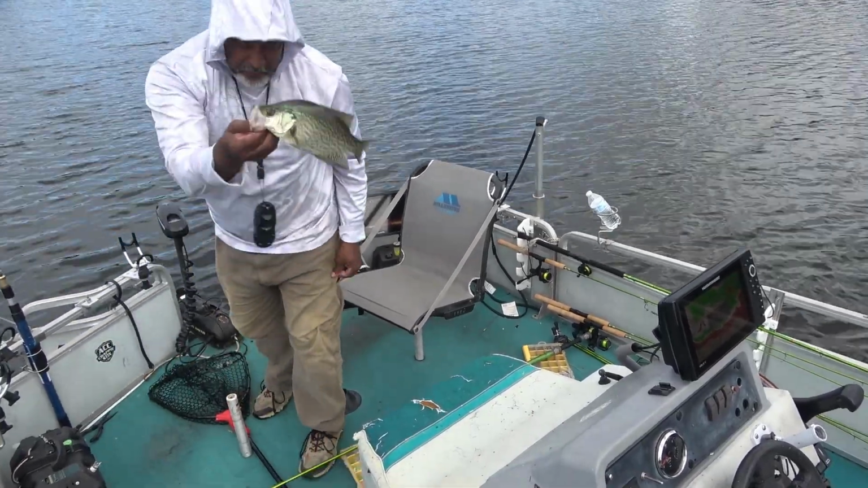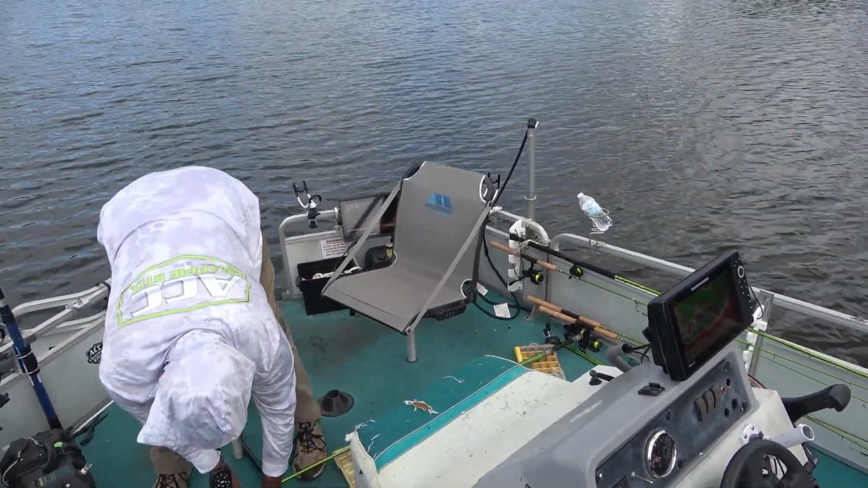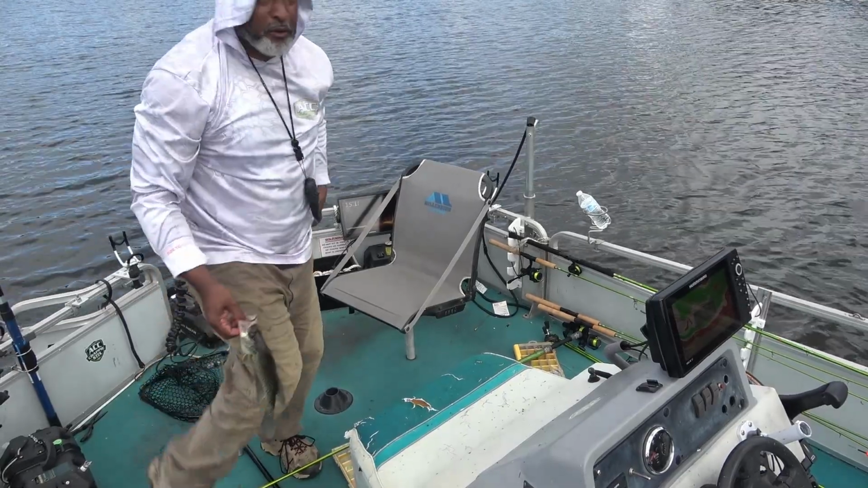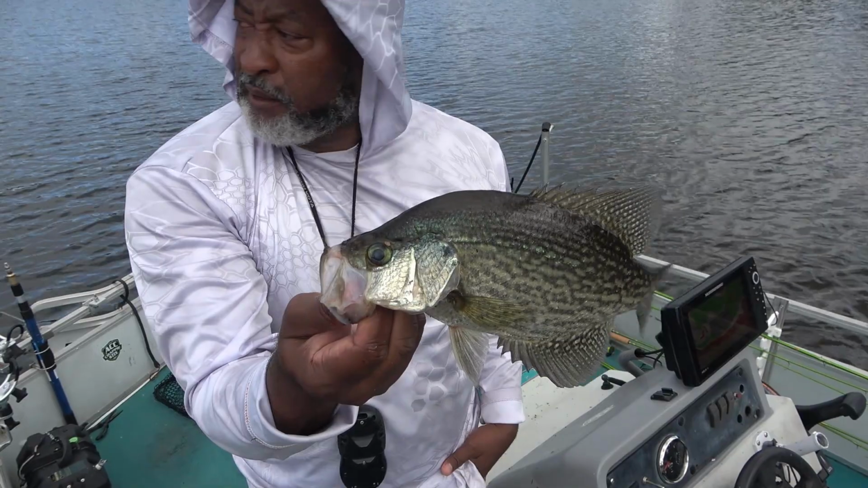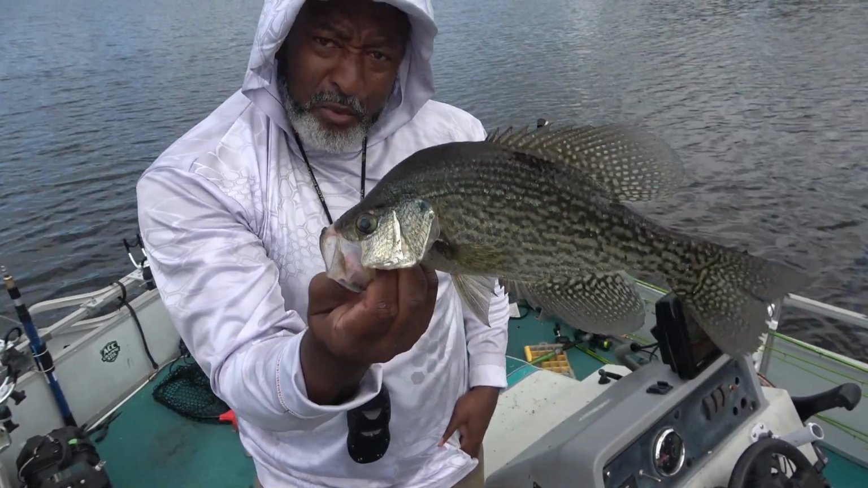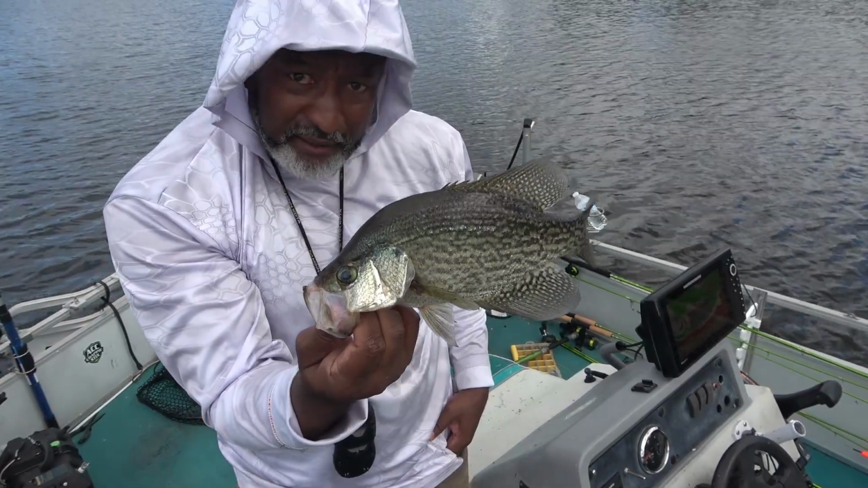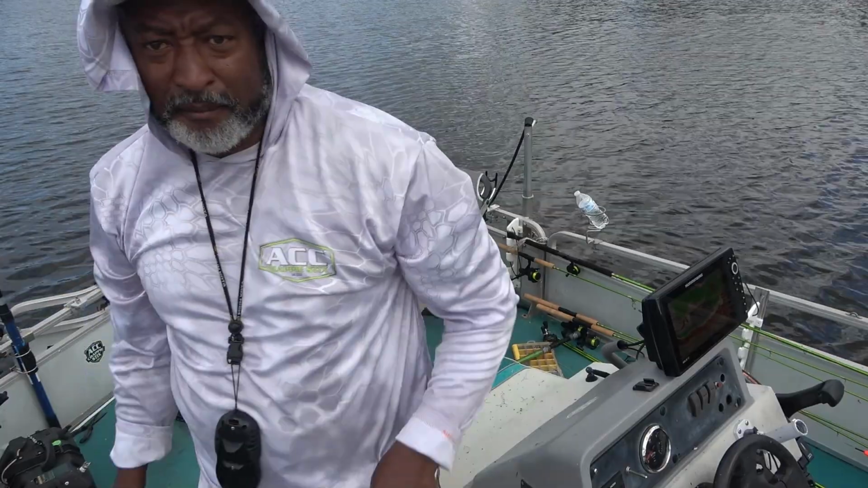That's a nice fish there, folks. Let me get the length for you. That is 12 1/4. 12 1/4, guys. Now, that hook slipped out of the fish once I got him up here. Caught me in the finger. I understand why they jump around, guys, once you get that hook in them. That's a nice fish there. Let's get this fish in the live well, see if we can catch another one.